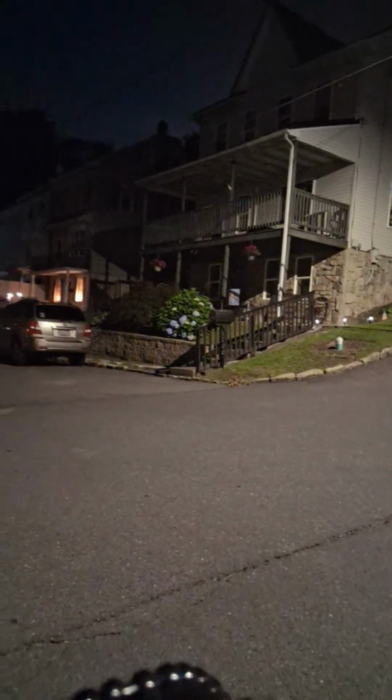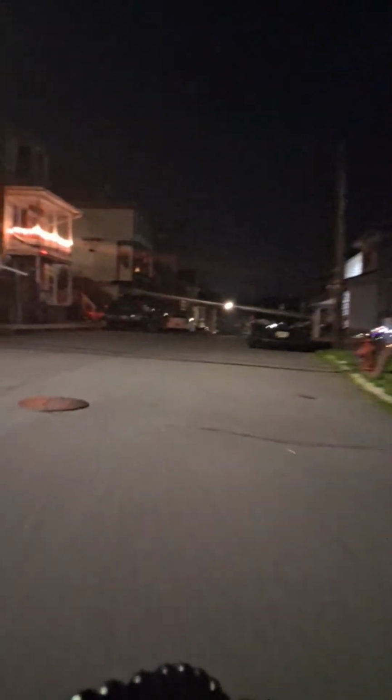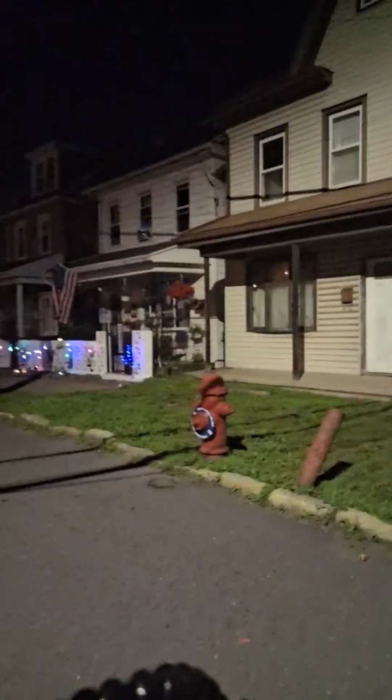Man, it's a little nicer neighborhoods up in there. It's like the suburbs of Shamokin. Show you some of the little area here. So there's another plug on this corner.